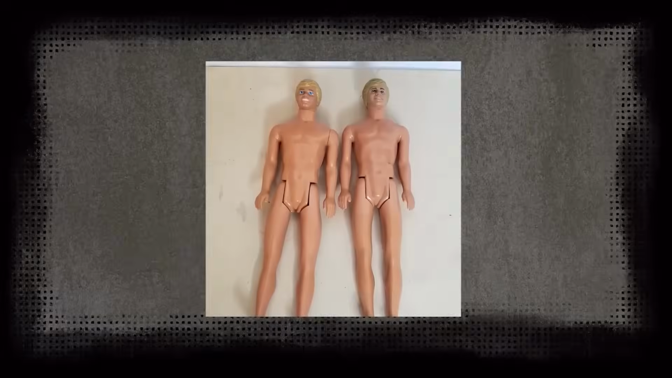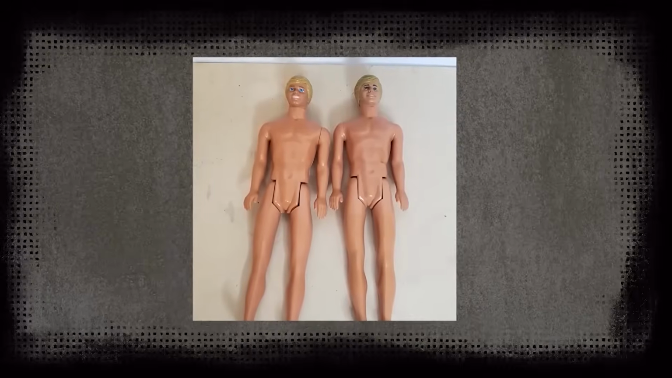It almost unironically reminds me of a Ken doll, completely stripped of everything that remotely resembles a normal human being. Something is just not right about this video. And like the two bikers in the beginning of the video, you will not catch me sticking around to find out what that thing is.